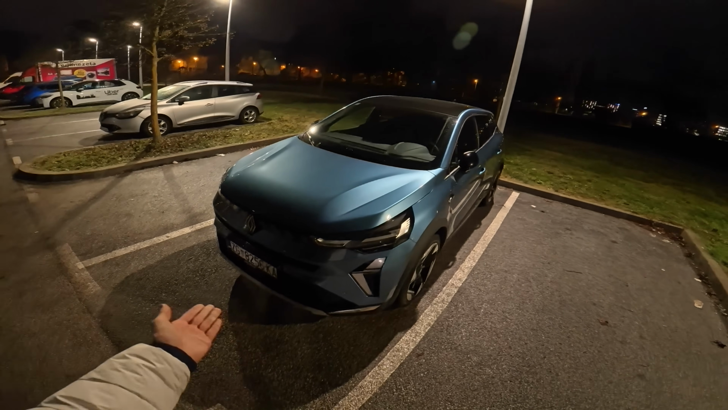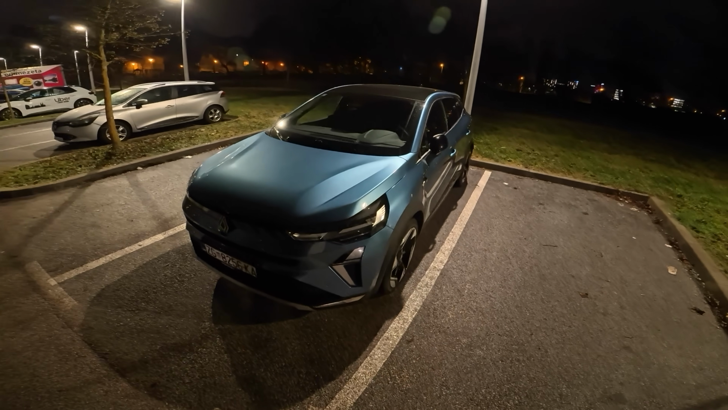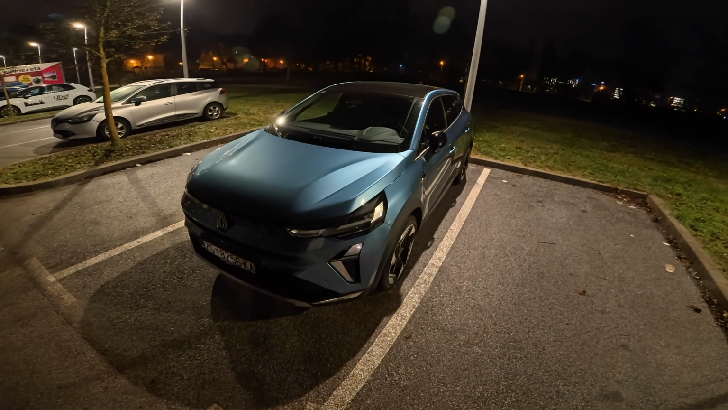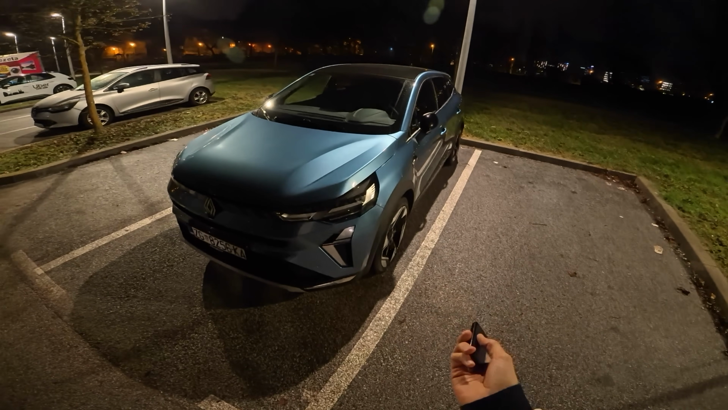In front of us is the new Renault Symbioz. Now we have the iconic trim. That's the top trim. Now it's close to the E-Speed Alpine, but doesn't look as sporty as E-Speed Alpine.